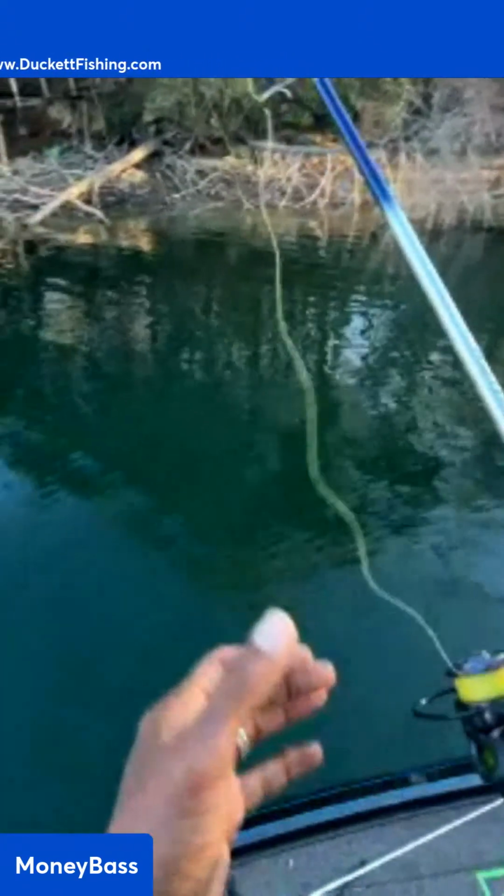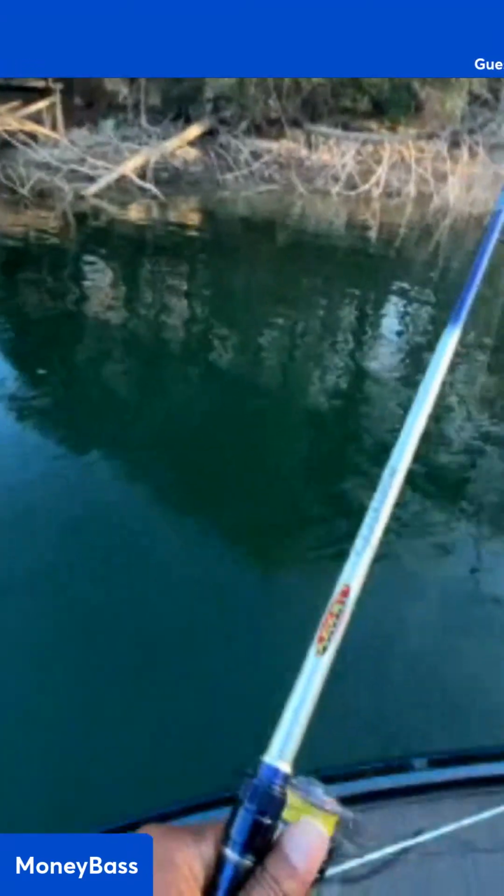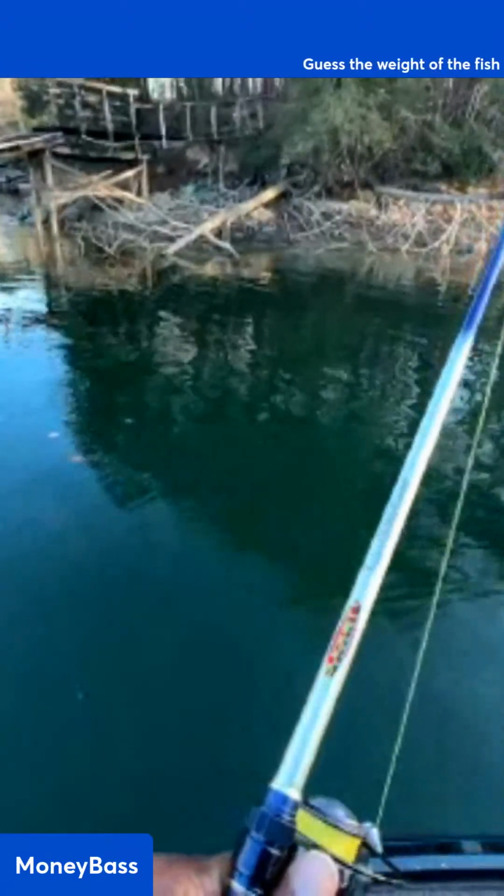All right, we have about 15 more minutes left on the shot clock. 15 minutes on the shot clock.